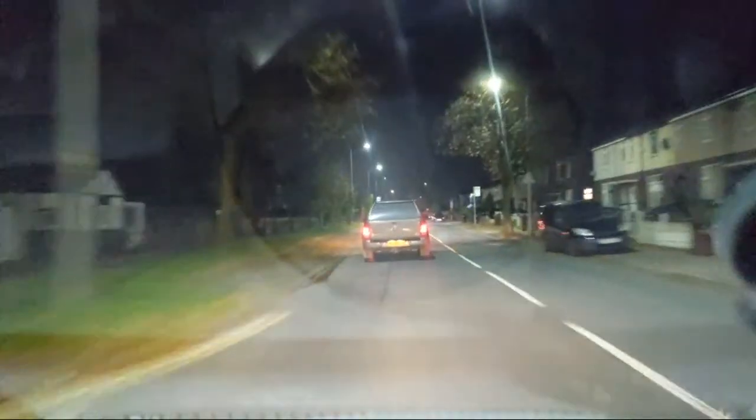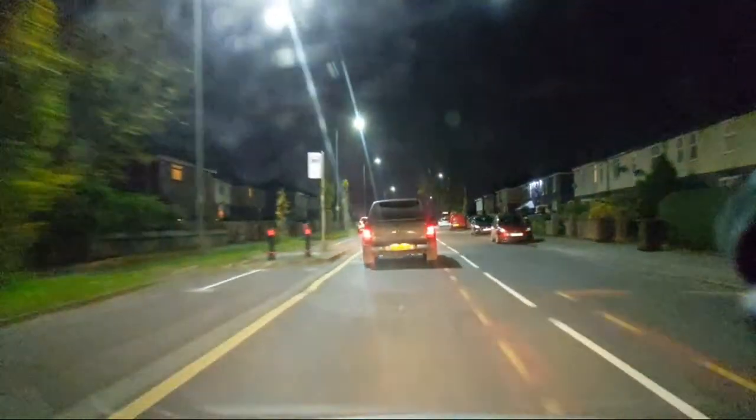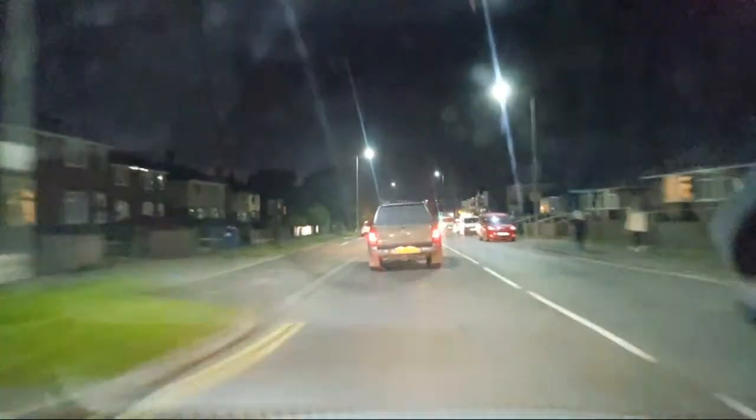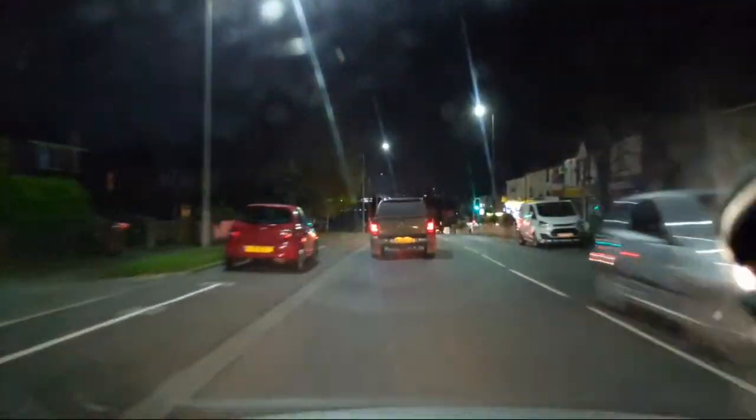I think people who have vehicles this size have very small intelligences, because they obviously think that, because they've got a big vehicle, they can do what they want. Literally, if he hadn't done that manoeuvre, I'd be in front of him and he'd be behind me. That's the only difference.